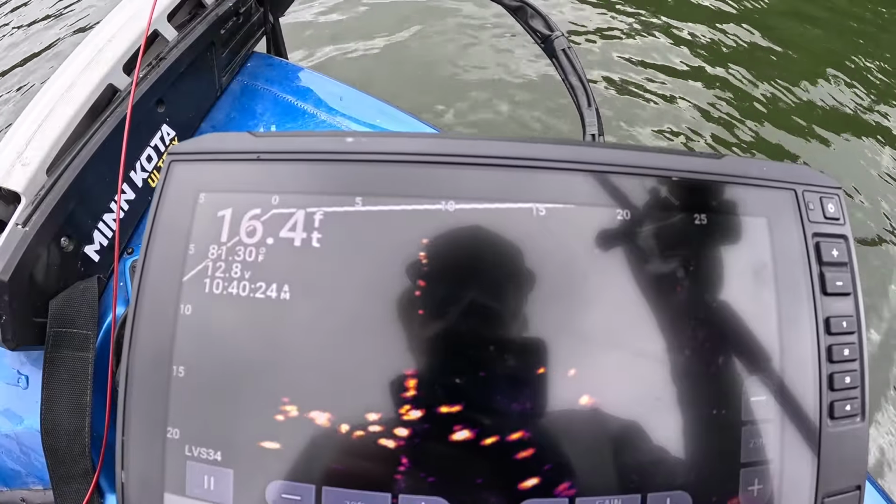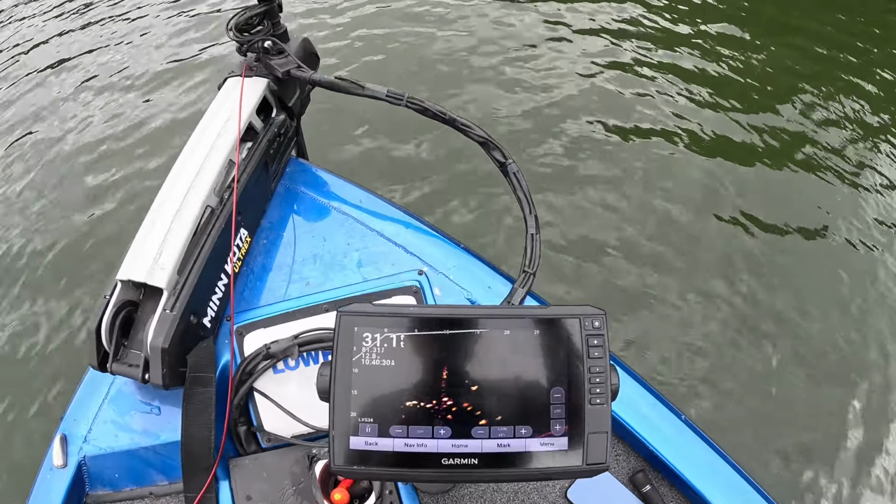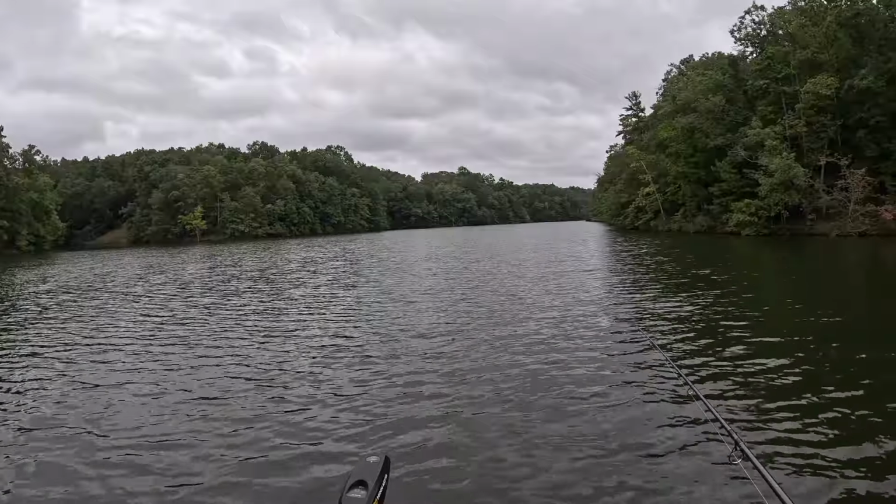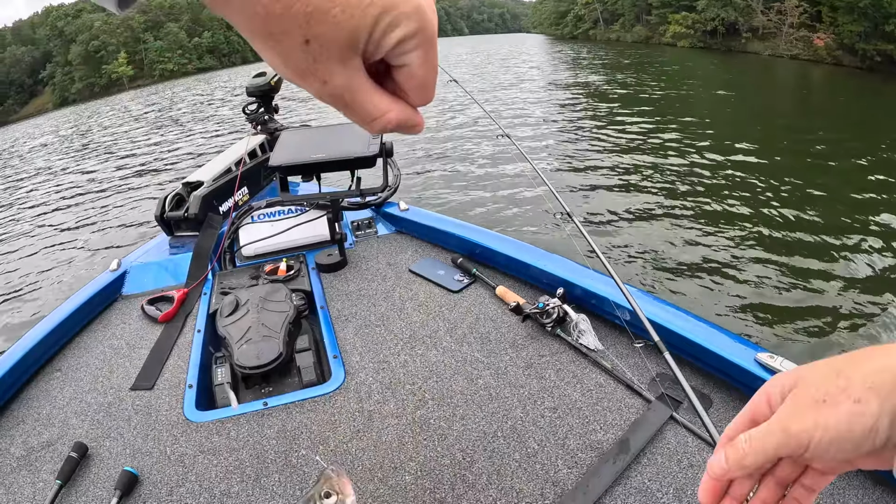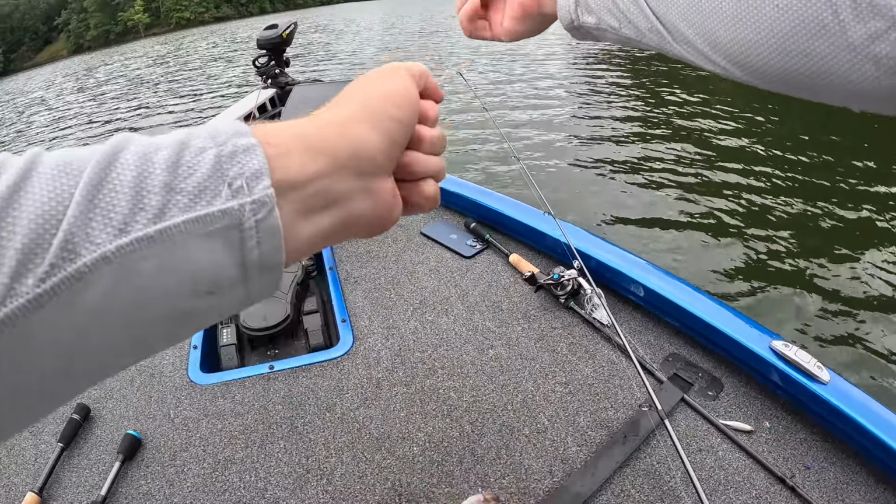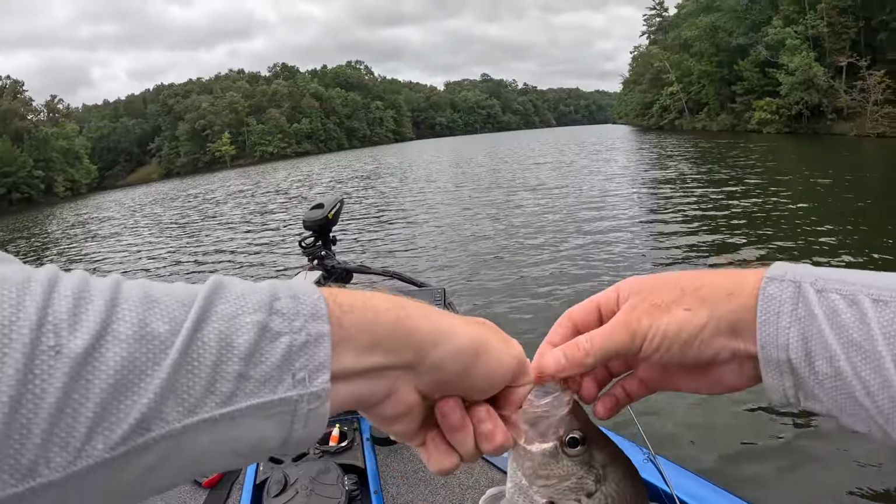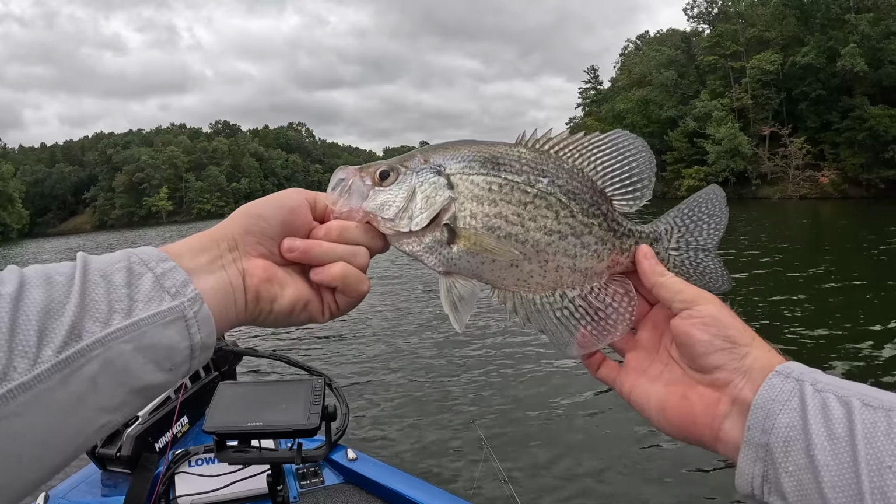So there's my bait actually at, you can see there's a fish coming after it at about 15 feet. He just swam right to it. He bumped it. There we go. Oh yeah, that's a slab right there. Nice one. Super healthy fish for it to be August the 10th. It's probably a 10.5, 11-inch fish, but just super healthy.